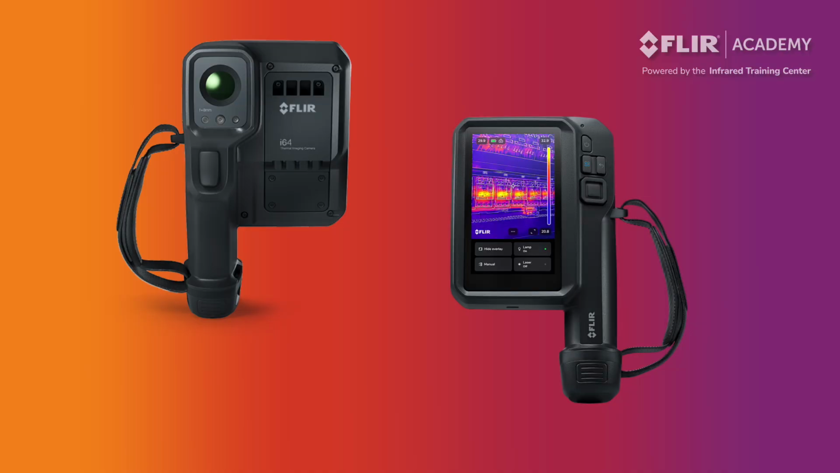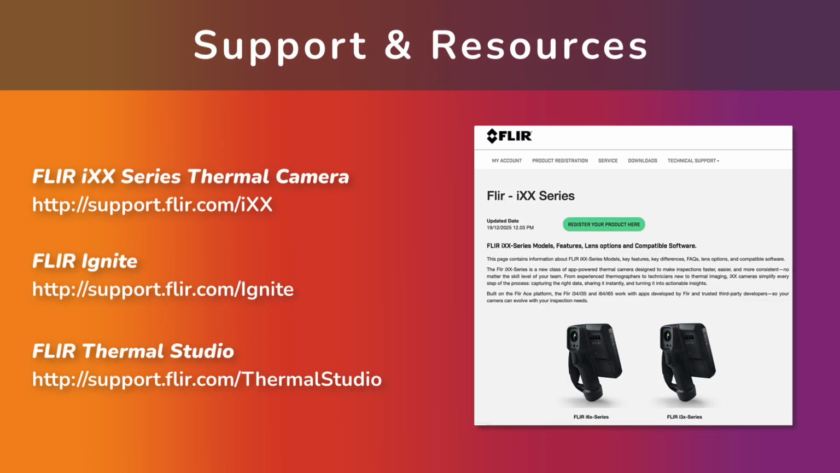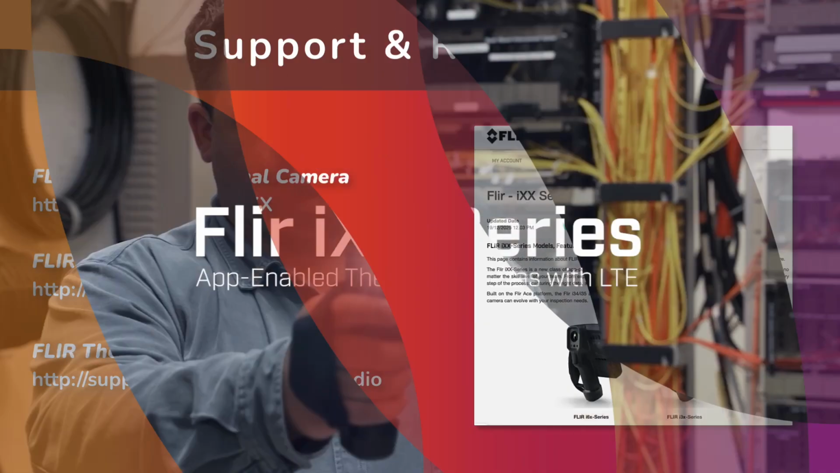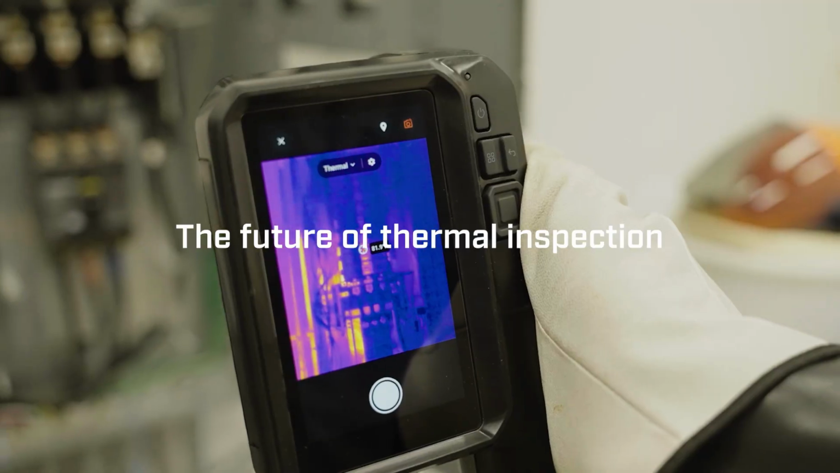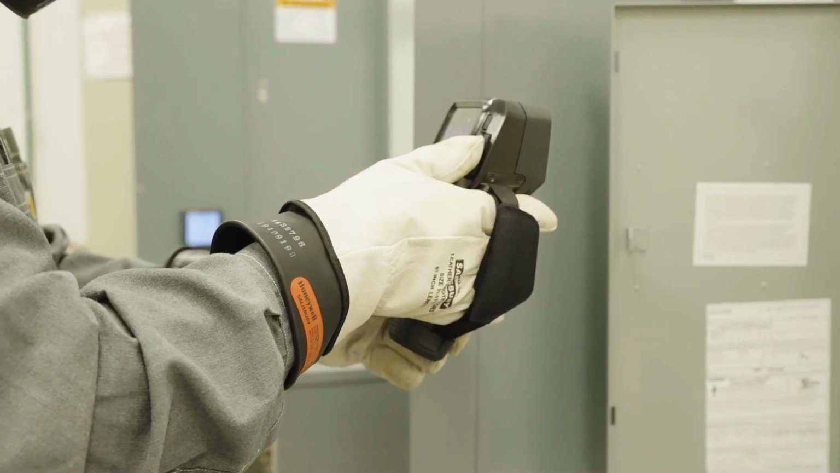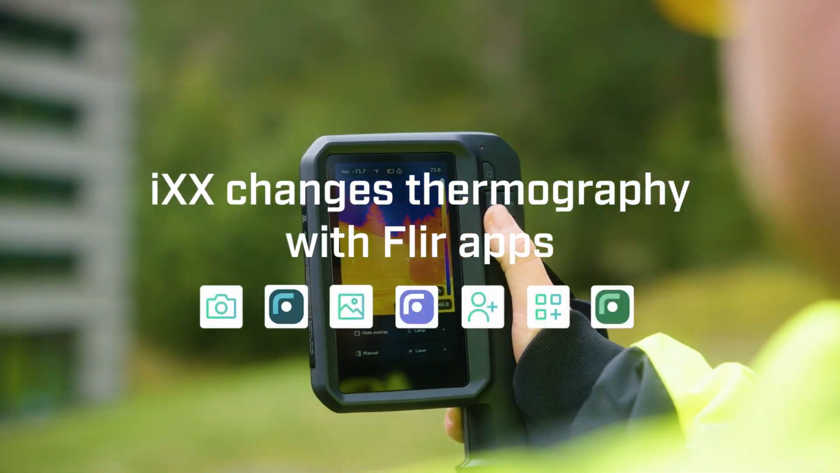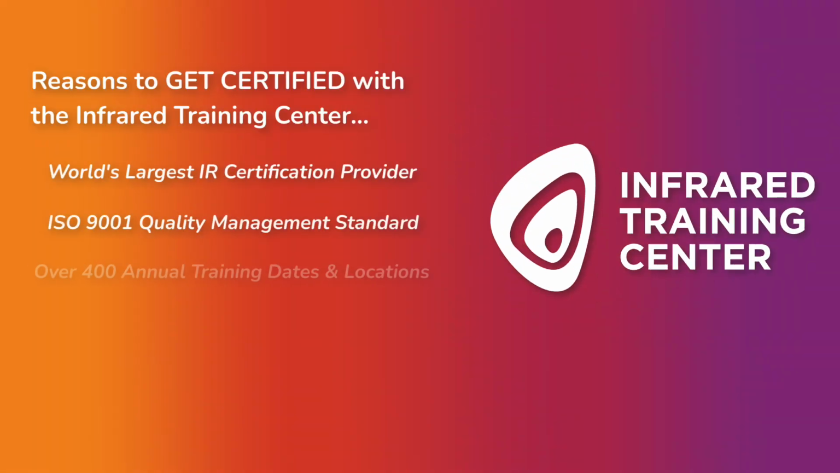We hope you've enjoyed this overview of the Flir iXX thermal camera. If you have any questions or need additional help with the camera or software, the following pages are available for thermographers on the Flir support website. Here you'll find a summary of key features, additional technical information, user guides, video tutorials, frequently asked questions, and much more. However, learning how to use the camera and software is just your first step. It's only with certification training that you'll get the most out of your investment in this technology. And that's where the Infrared Training Center can help.